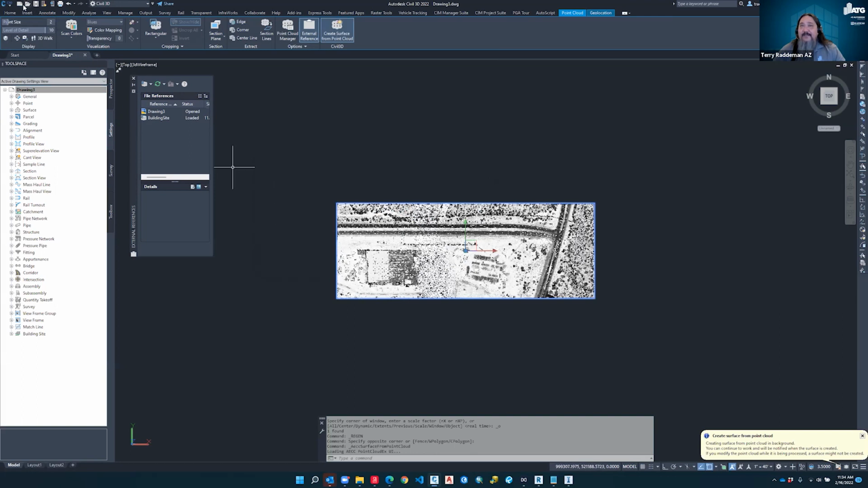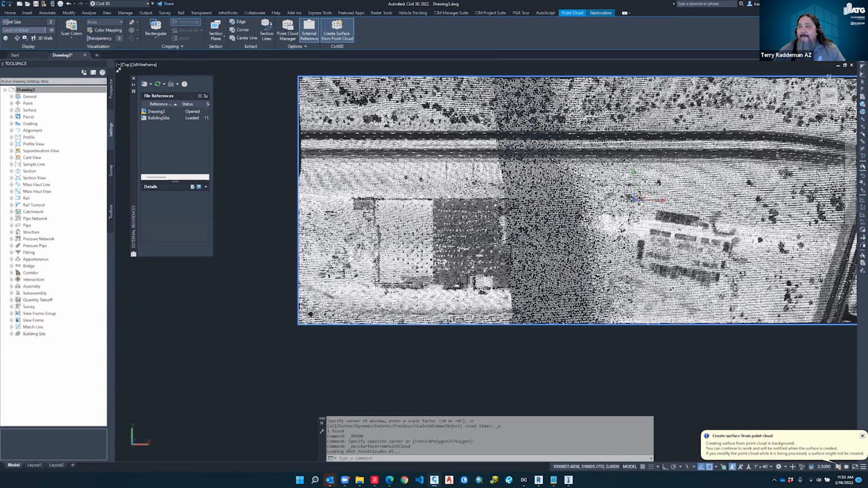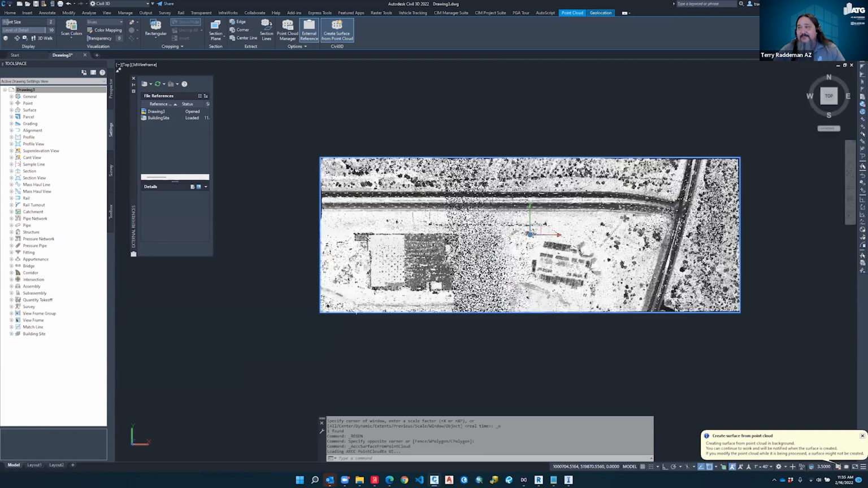And the reason why I do it is because we can extract the classification out. Right now, when I just created the surface using this tool here, it's basically going to look at this building and look at the points adjacent to it to find out if it's ground or not. It's not the best approach, especially when we're dealing with classified data.